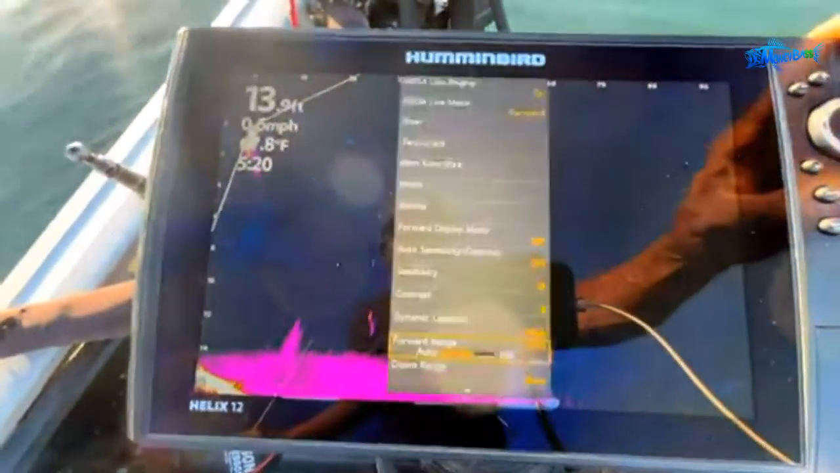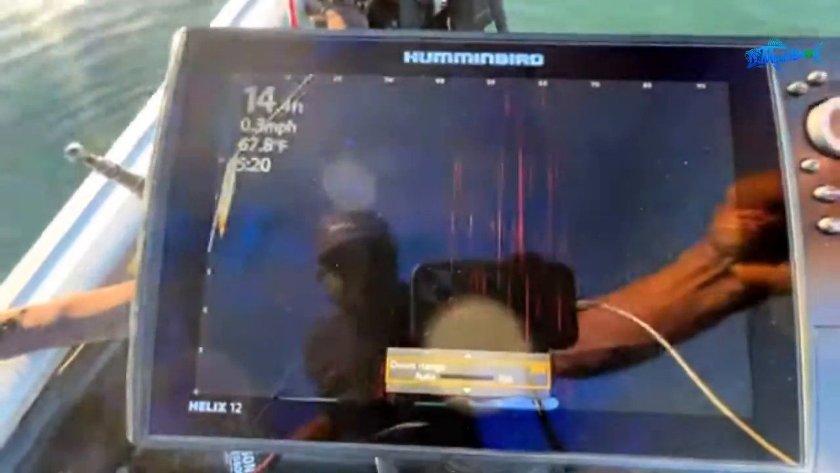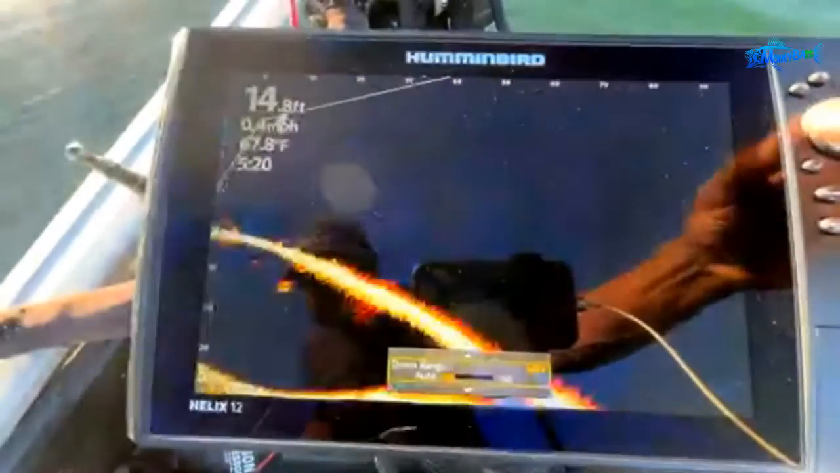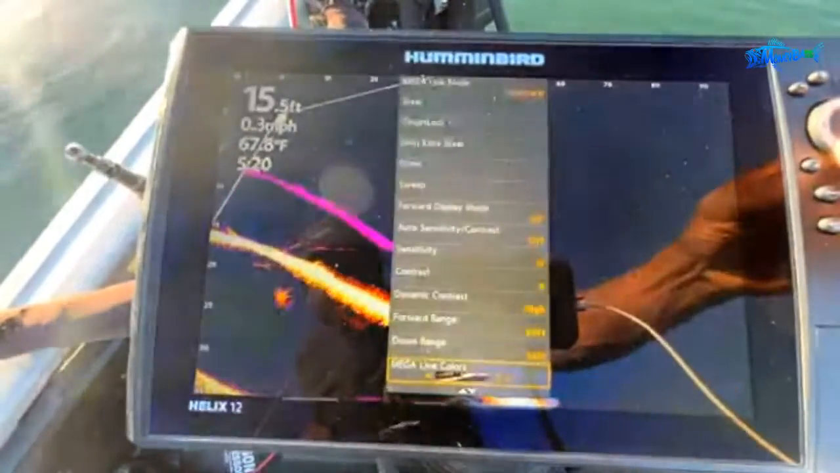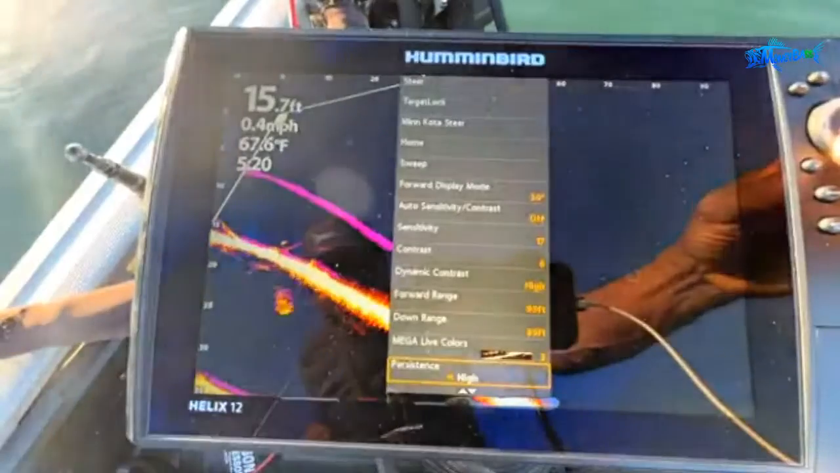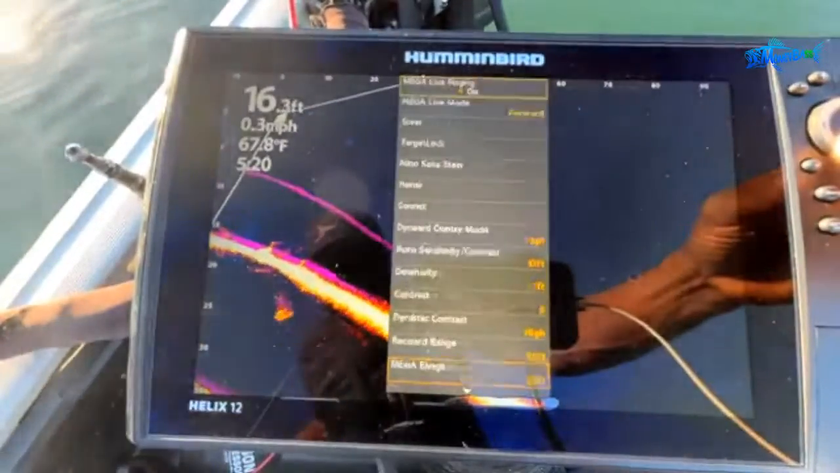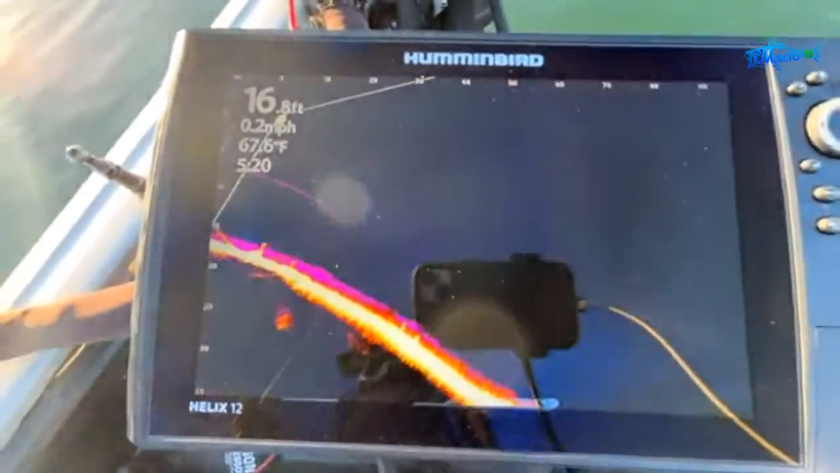Oh, and the other thing, I need to put my down range. I forgot about that. Let me put my down range to about 30. And that's probably why I wasn't really seeing anything. Let's do 35. Let's see what else. Color palette 3, persistence mode. I have that on high. Make a live remote. All right, there we go, guys. All right, so now here we go.